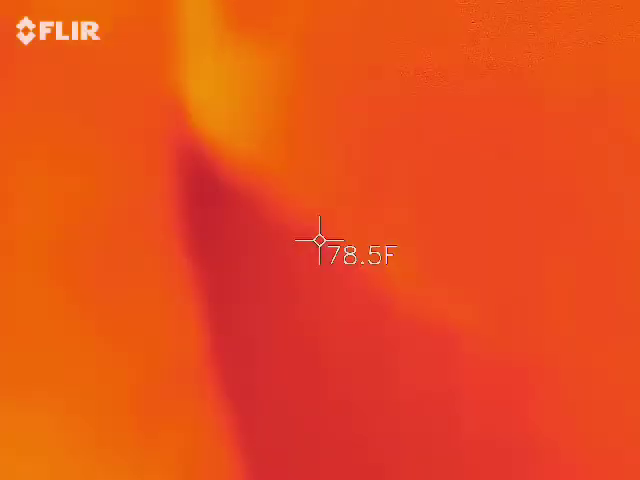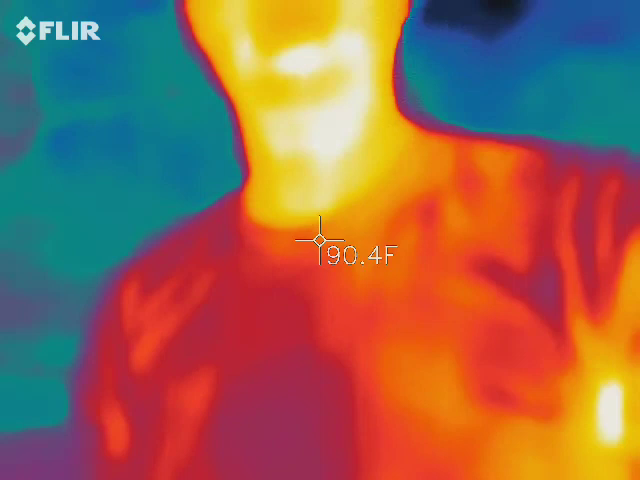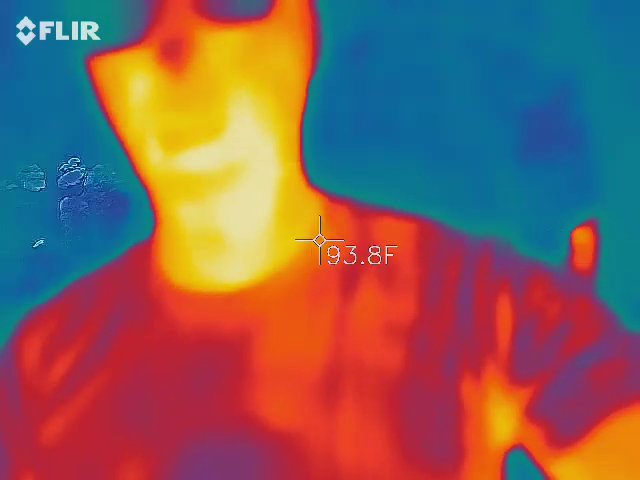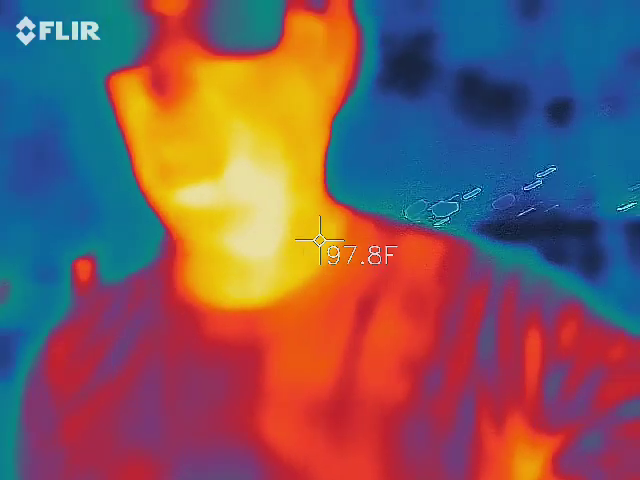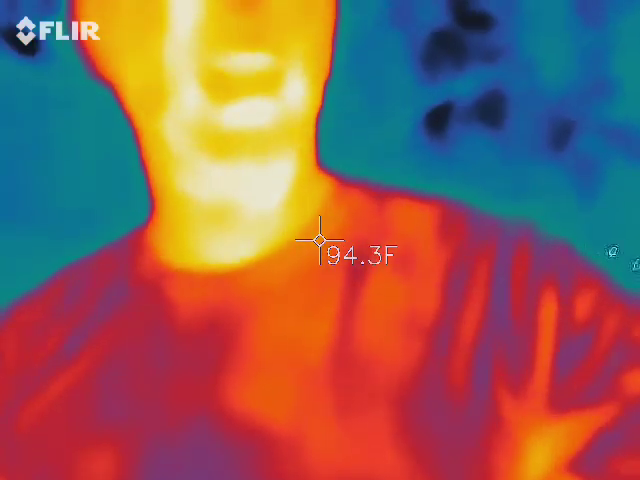Let's get started with the devices so I can explain all this stuff to you. So everybody sees me in this camera, right? Okay, this is a thermal imaging camera. So I should be red, orange, and yellow, and everything around me is blue and black. Okay, so this is set up to white hot, black cold.